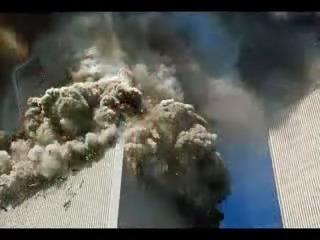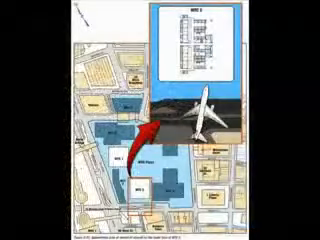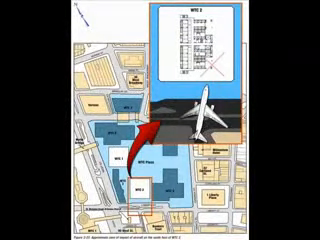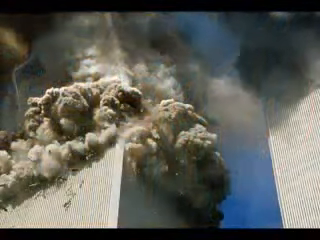Also, as a large building begins to fall, it picks up speed and momentum in the direction of the failure. The impact of Flight 175 into the South Tower caused massive structural damage to core columns on the southeast corner of Tower 2, which explains why it leans to that side once the demolition begins.